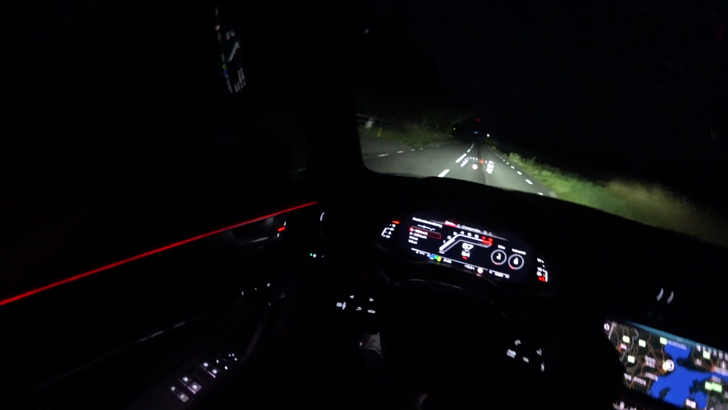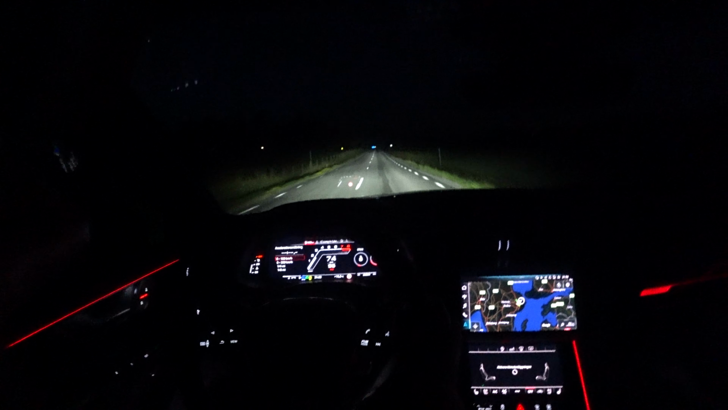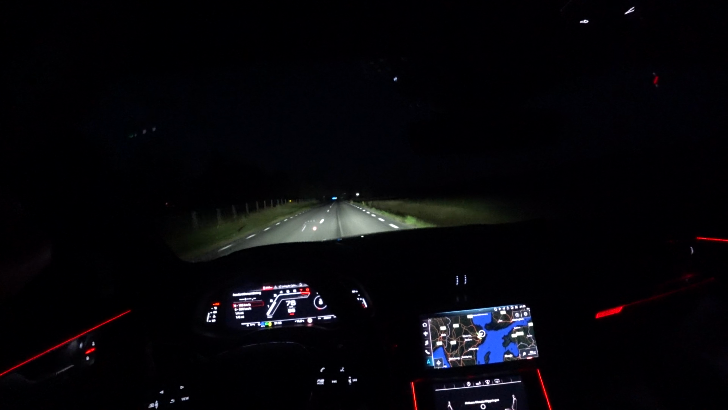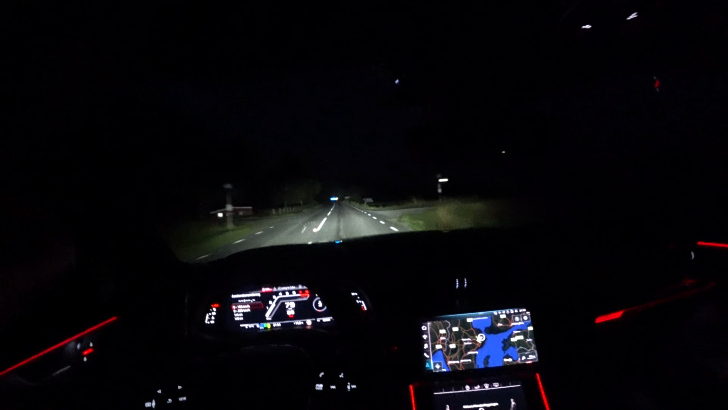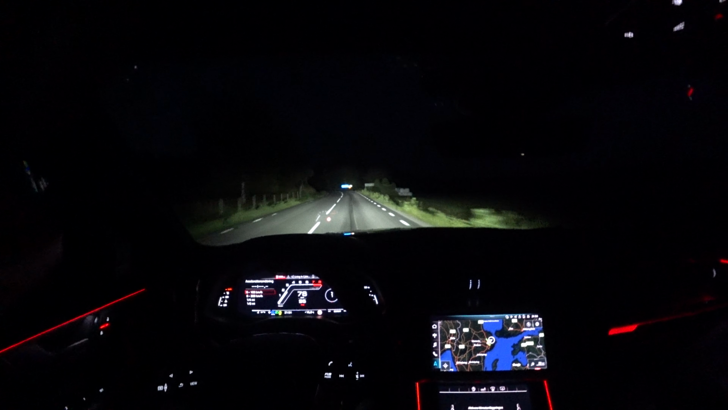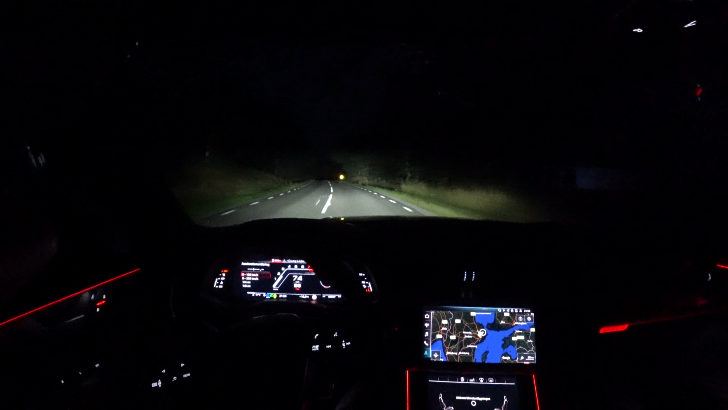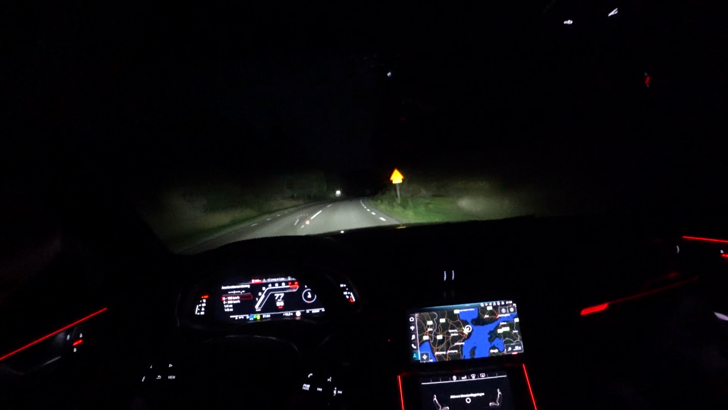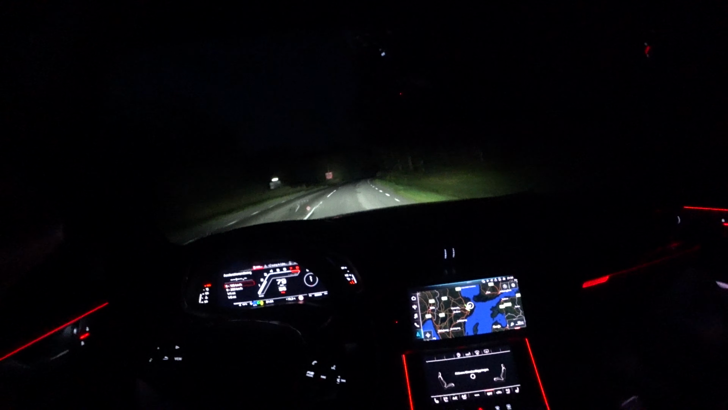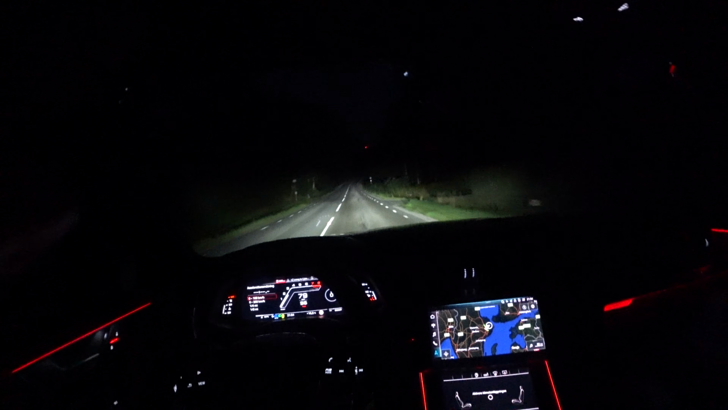Let's put them on auto. Sorry, they are already on auto. Wow, they're really sharp. Here it's kind of pitch black, but they really light it up good.